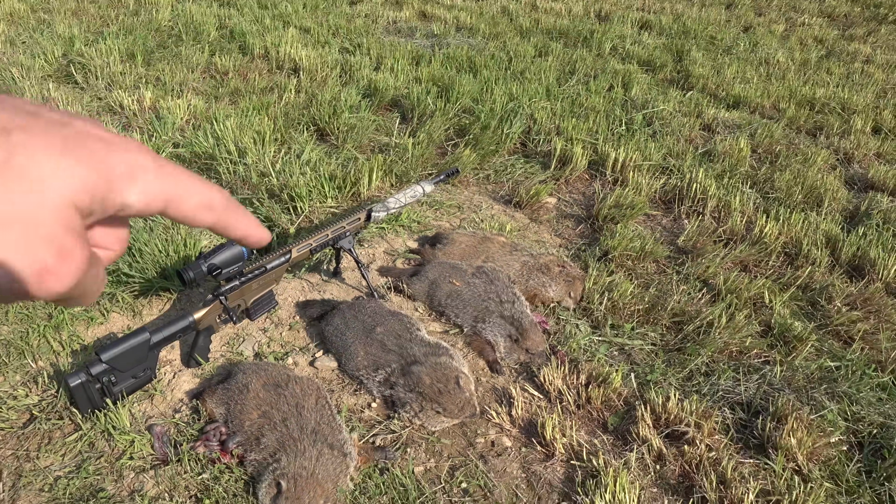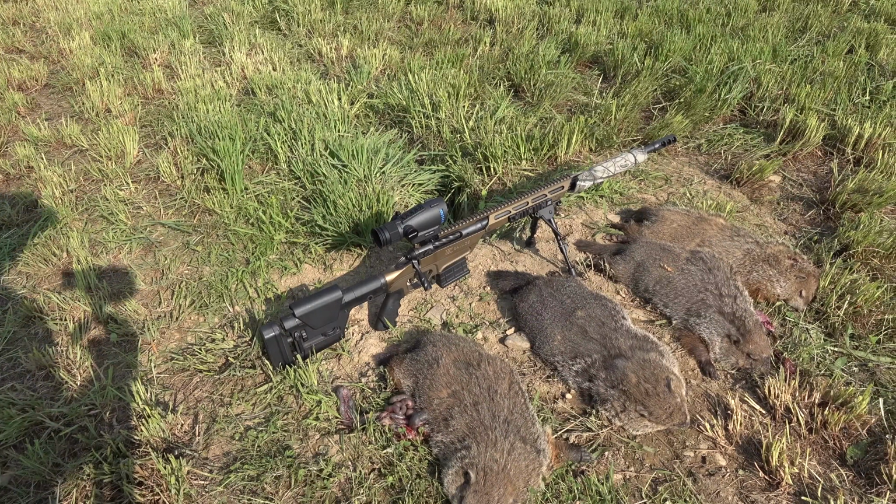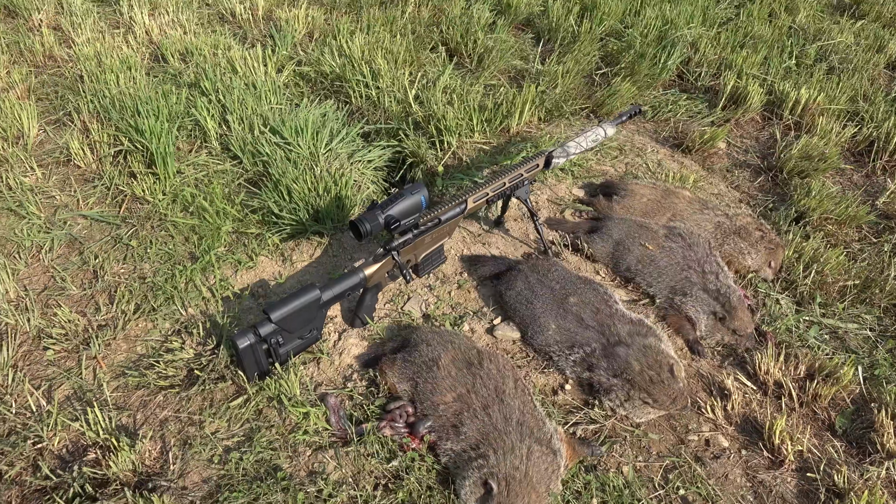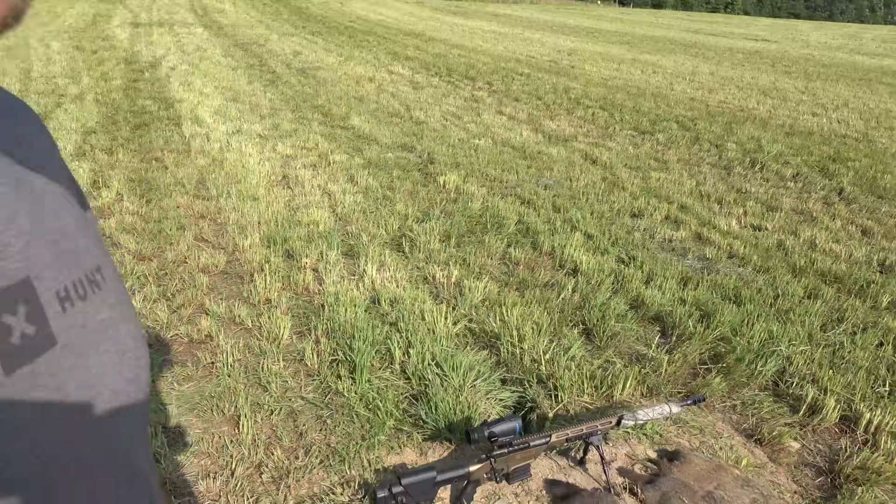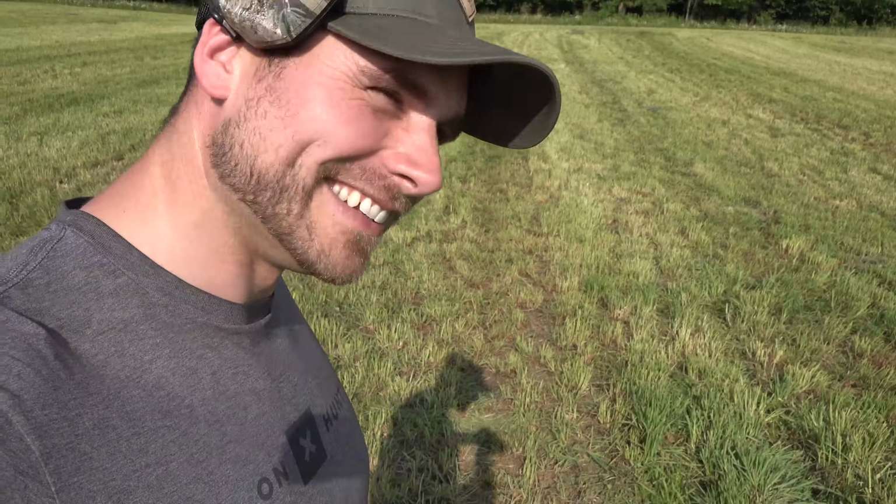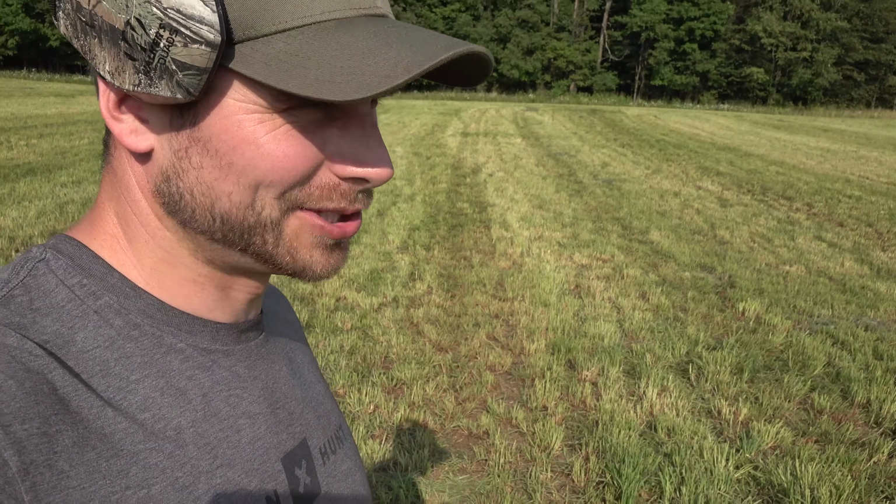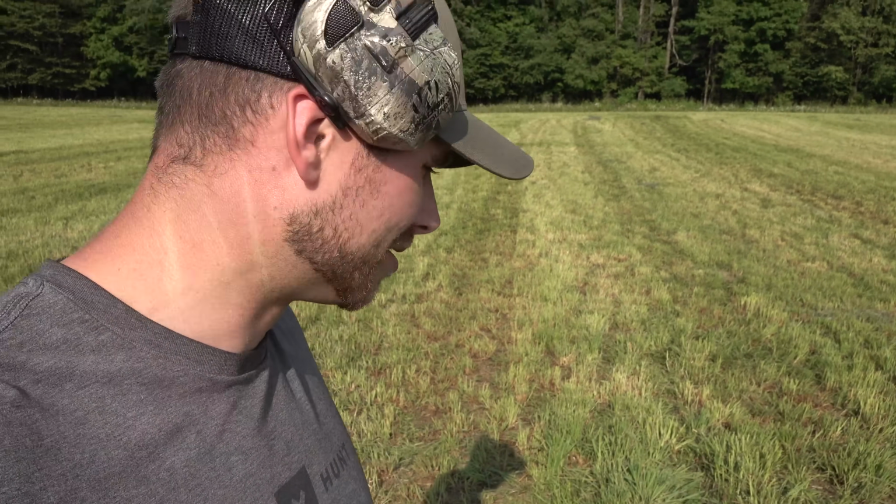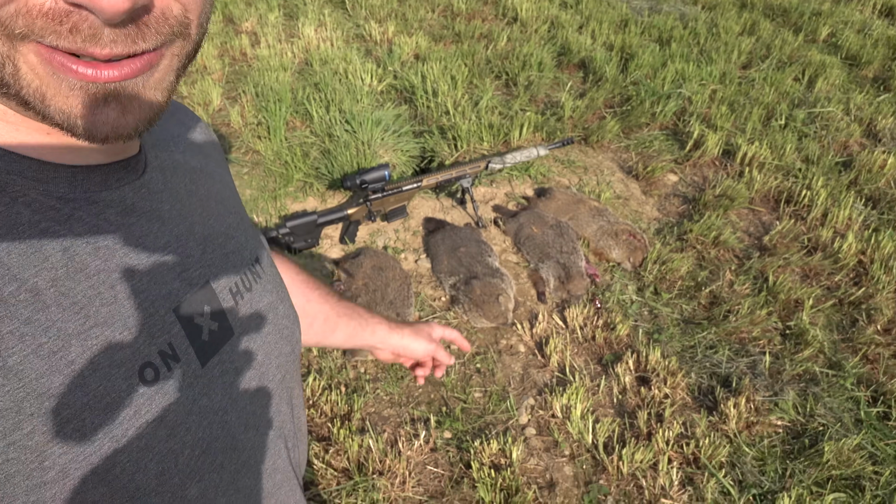Hunting woodchucks with a thermal is definitely something I'm going to continue to do. I've never done it before till today, but what an advantage. Really a lot of fun. Can't deny that. It was like whack-a-mole. And like I said, just being able to scan with that thermal and seeing the heat signatures of the woodchucks in the grass was almost like not even fair to these buggers, but it's good. We've got to get rid of them.